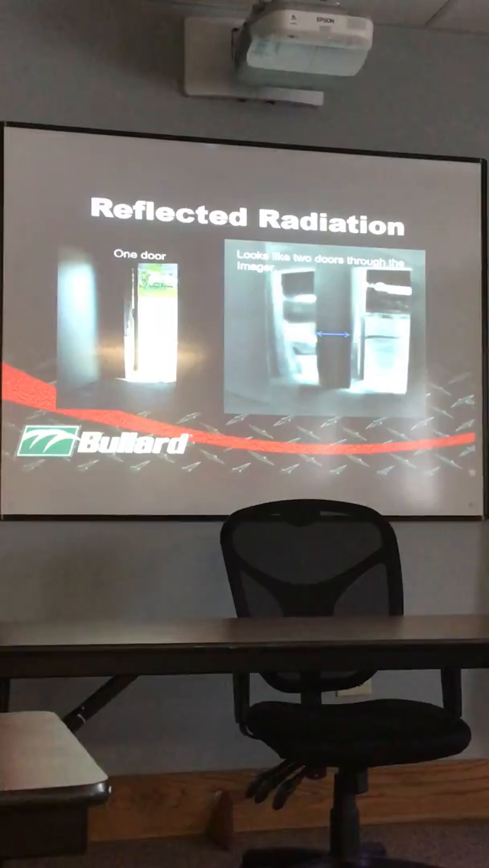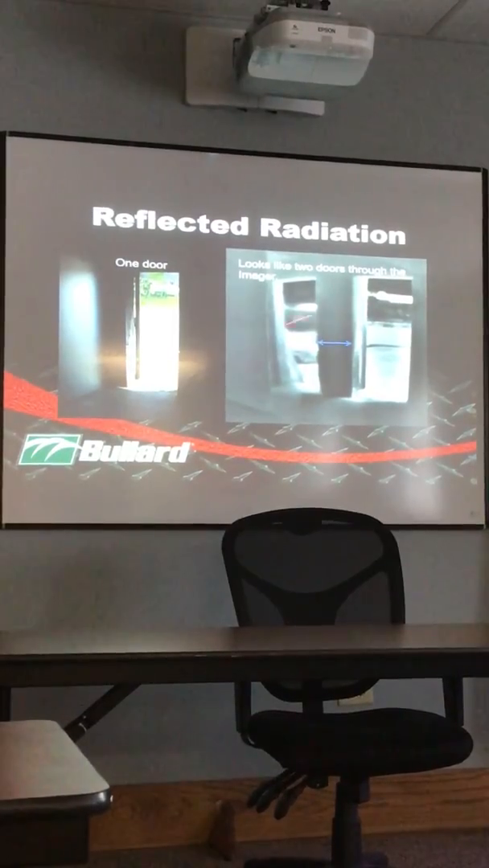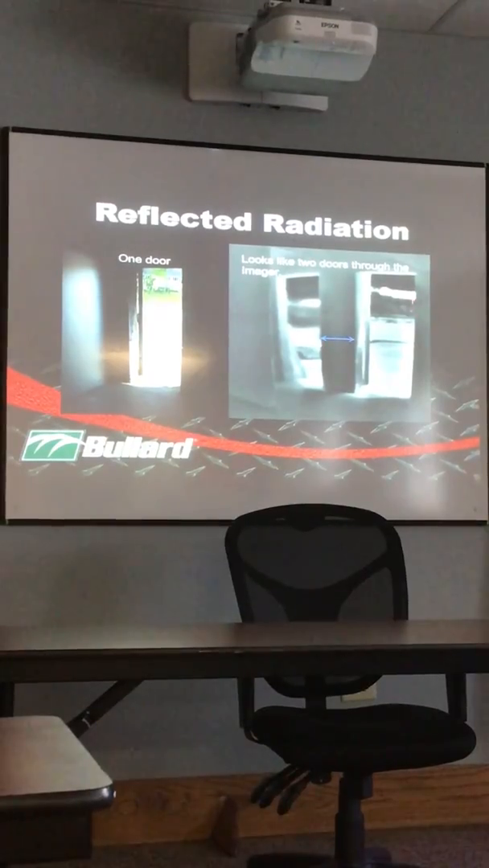Reflected radiation. IR likes to reflect off things, likes to bounce around. So when you're looking through the thermal imager, just be cognizant of that, because say you're looking through the thermal imager and you think you have two doorways here, and if you got to bail out real quick, you actually don't have two doorways. You have one doorway here.